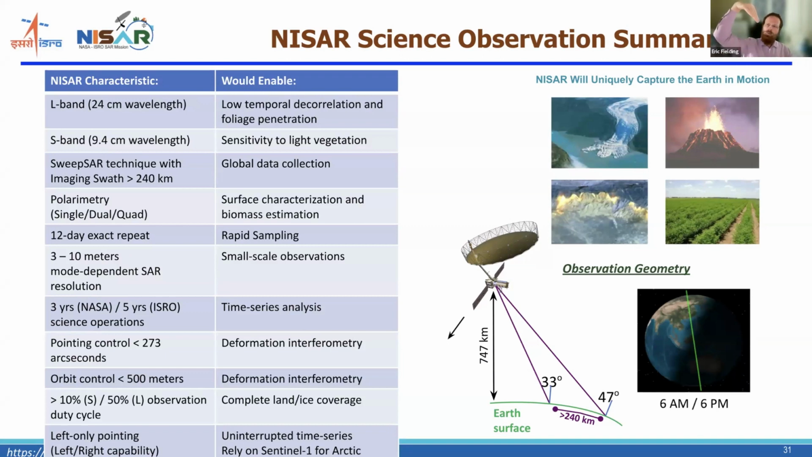Because these orbits are all at a slight angle, on the descending track they're going slightly to the west due to the rotation of the Earth. When you're looking to the left, then you're looking to the south.